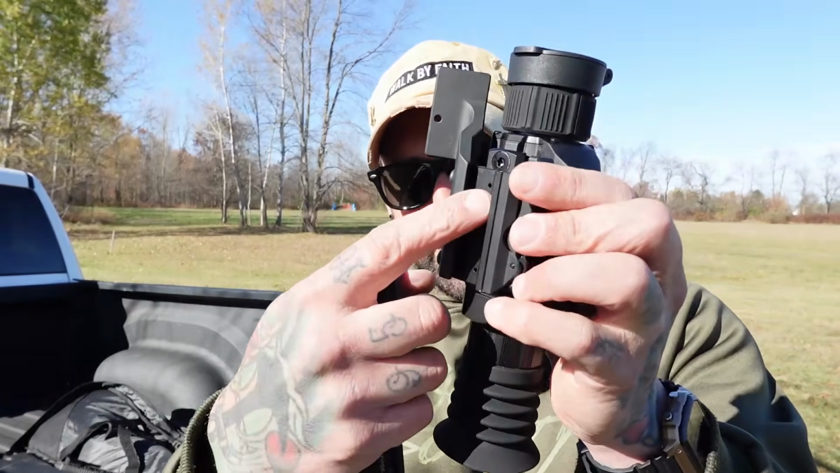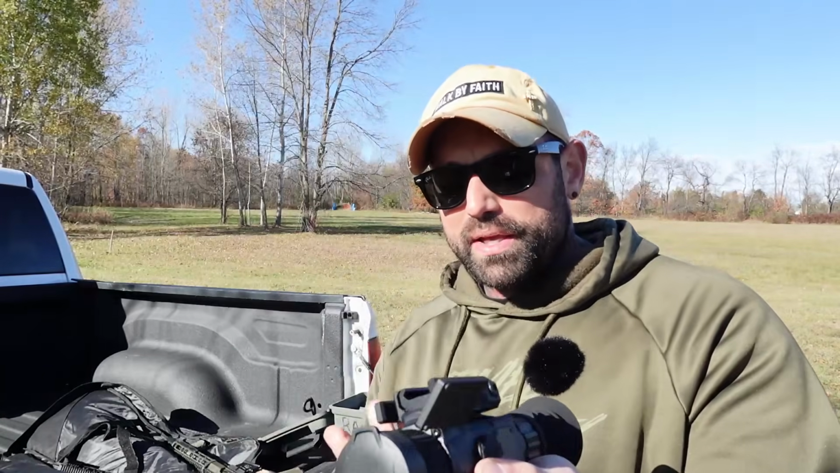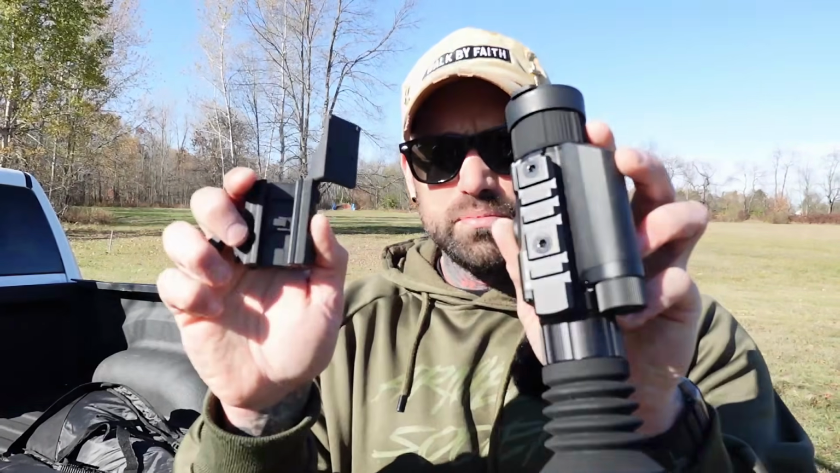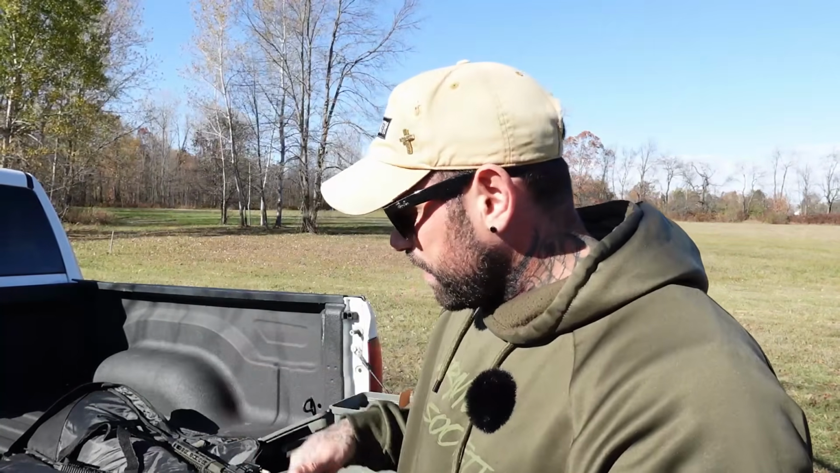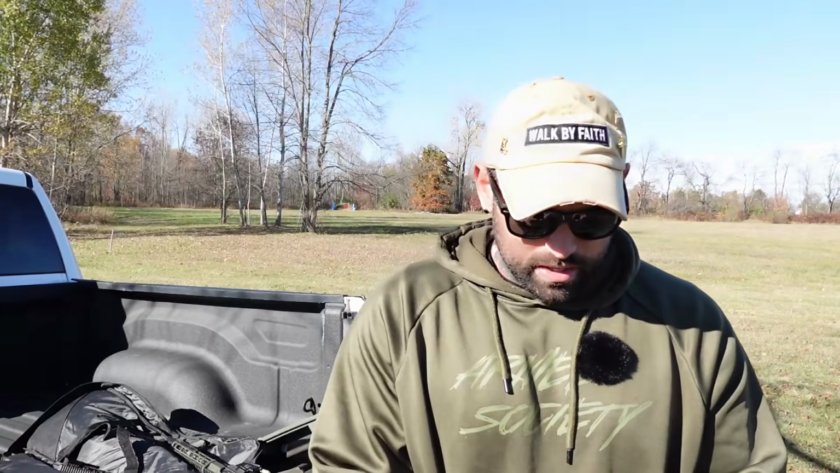So you can just take the screws off or take this off and then just mount this QD setup on. I like it because it's a QD setup and you just pull this off and boom. And then you want to put it back on, you just put this back on, boom, cinch it back on. So we have a 10.5. We're going to mount this up on the 10.5. And before we do that, I'm going to go on the website actually, and we're going to go over it together just to show you the features.